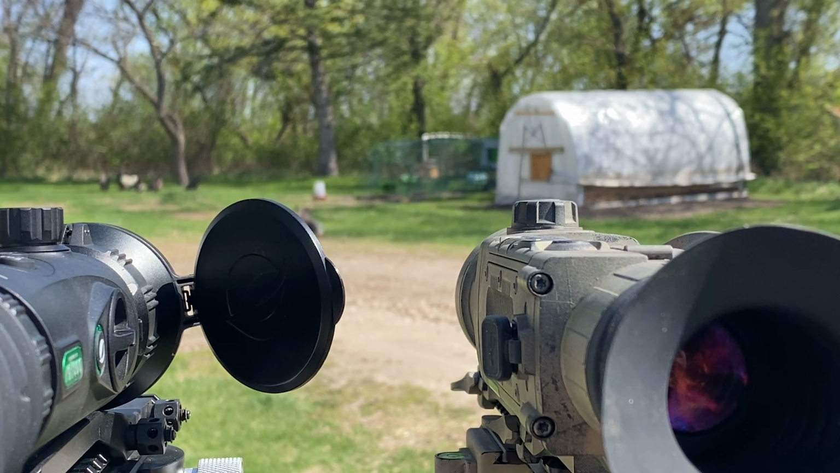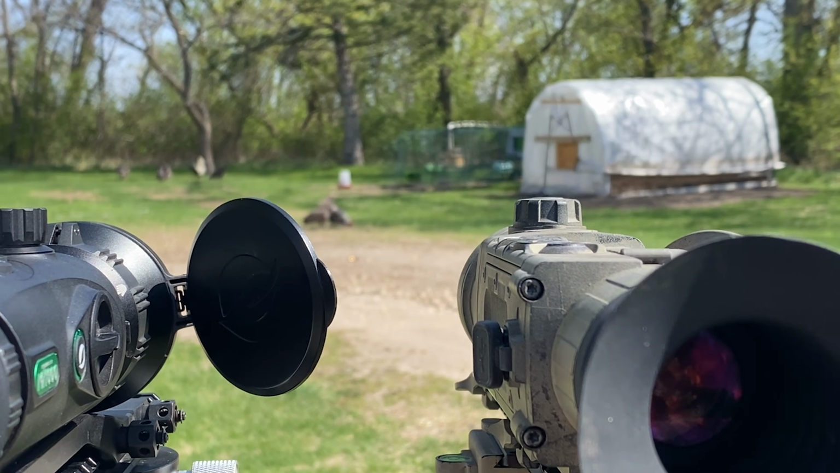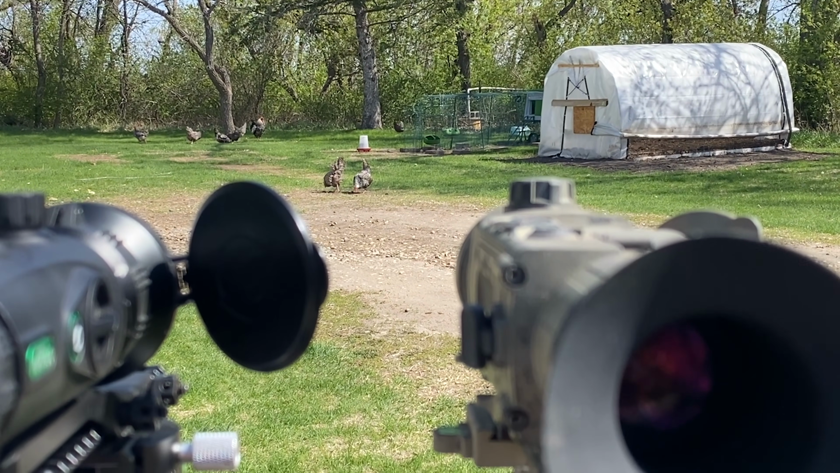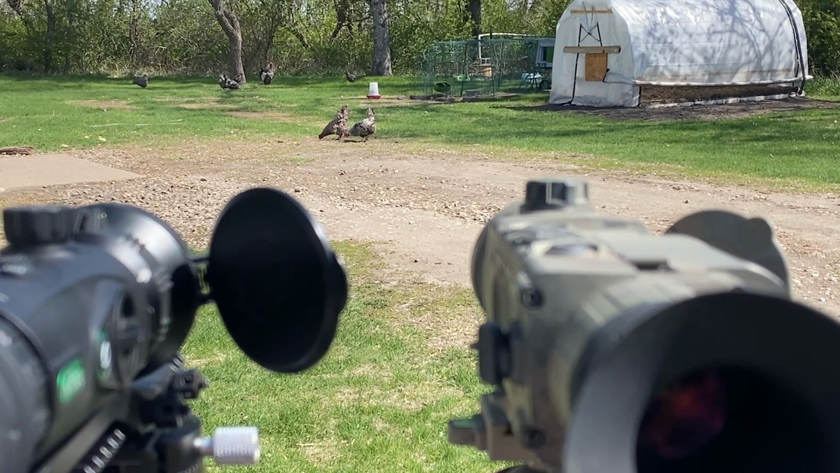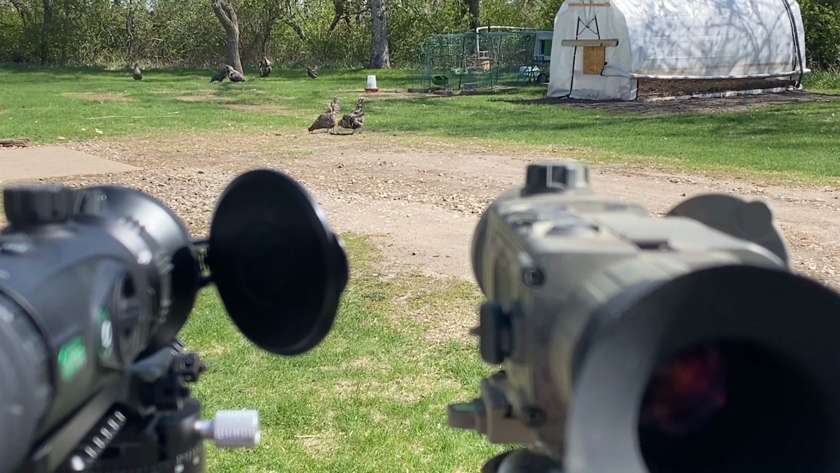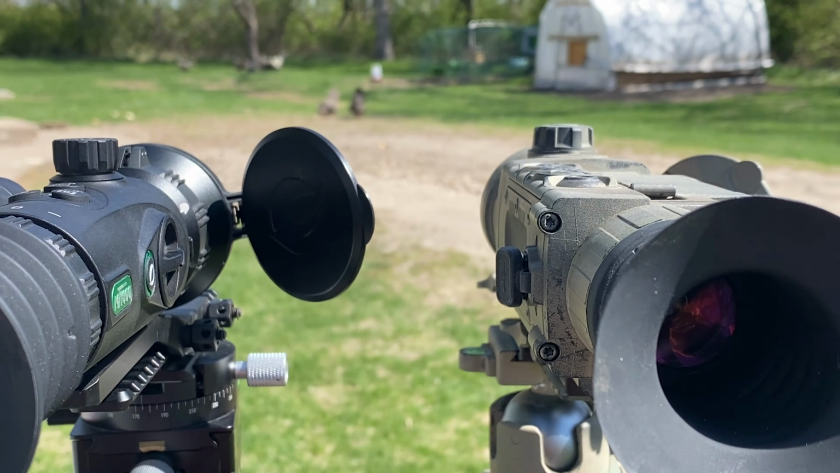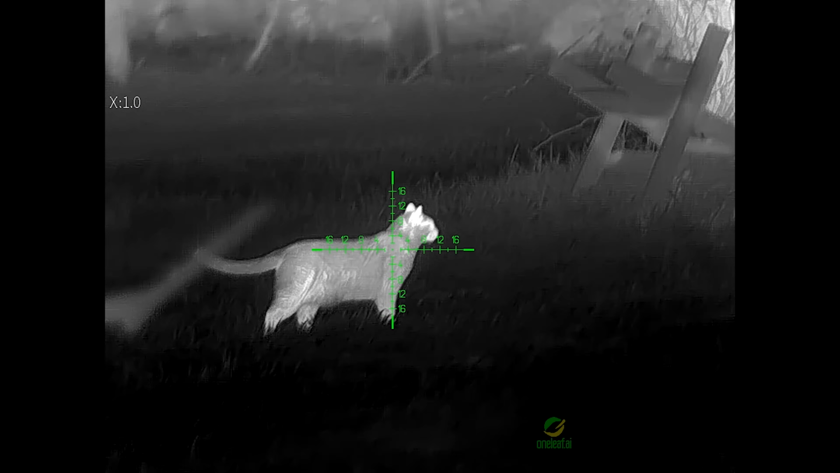So I hope you guys understand that this is just using the old XP50 Trail as a control for comparison's sake. It's not saying it's superior or inferior. It's just using it as something you would be familiar with, side-by-side performance to evaluate how the new stuff is working. What do you guys think?